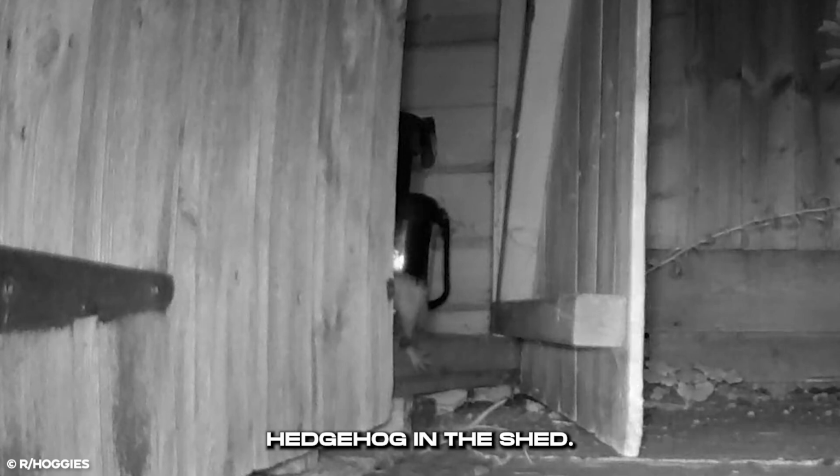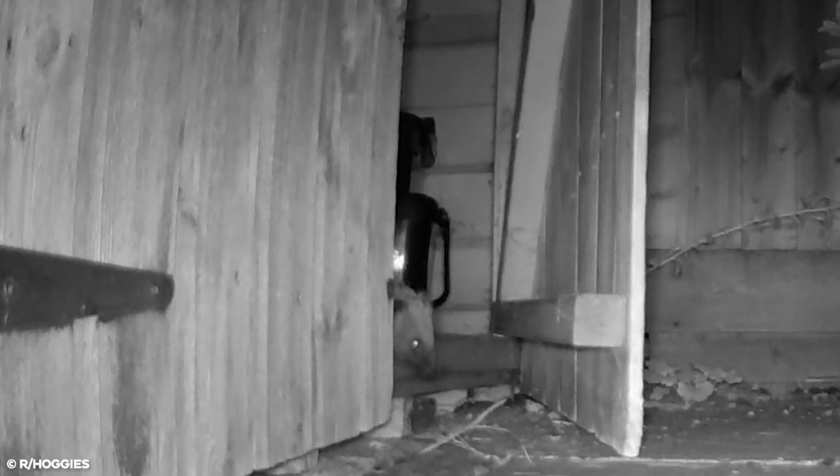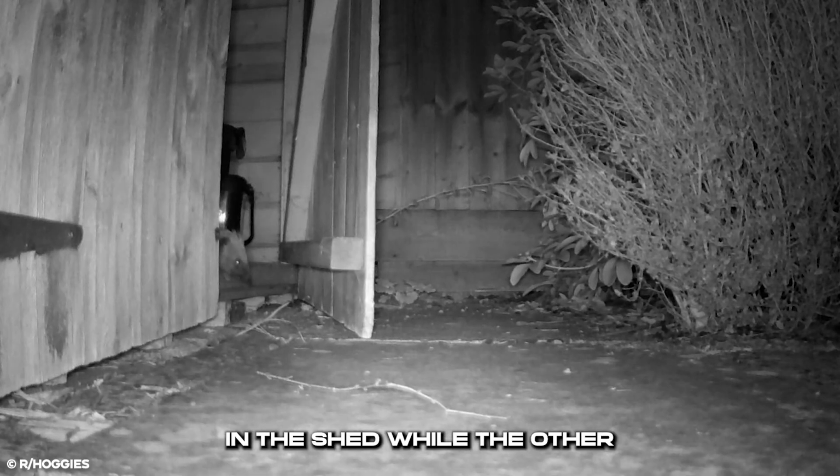However, there is another hedgehog in the shed. It might be shy or afraid of leaving the shed. The other hedgehog is still in the shed while the other one has not returned for it. That is its mother who just left it.